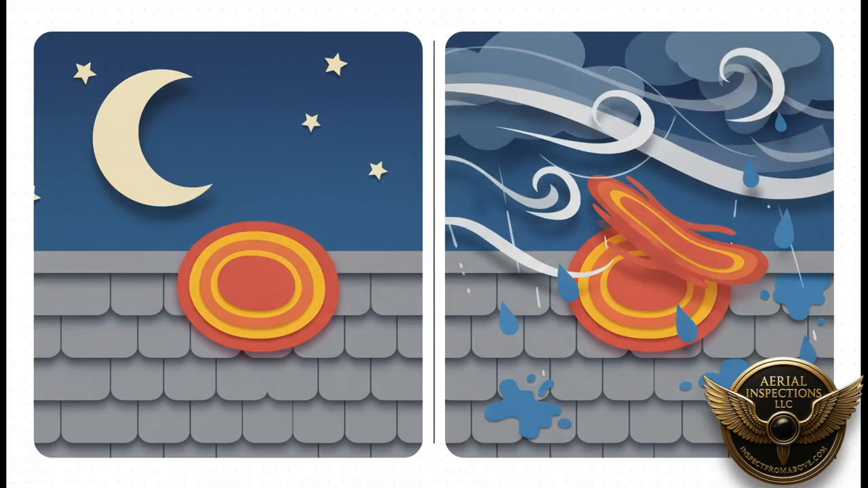So this means the environment has to be just right, which brings us to Jane's pre-flight checklist. Is the wind under 15 miles an hour? Any more than that, and it'll literally blow the heat signature right off the roof. Is the roof surface completely bone dry? Because even a little bit of dew can cause what's called evaporative cooling and create totally false readings. It has to be a go on every single one of these points.